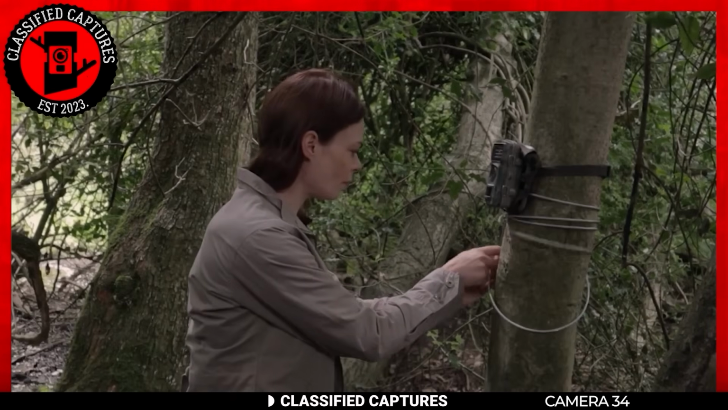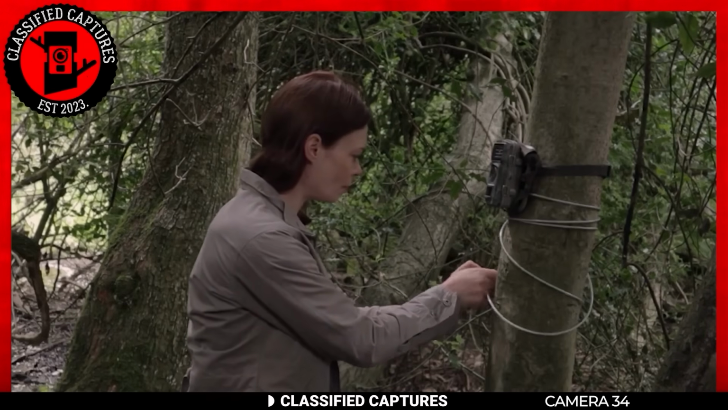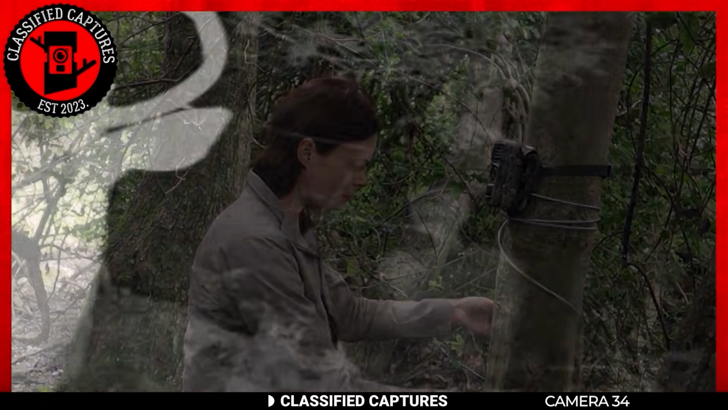Trail cams always capture the most interesting of things. This next capture is one of them. A hunter monitoring deer in the area set up his trail camera to capture the animals within that part of the woods. This was to inform his next actions. While the trail cam did indeed capture deer, he noticed something in the background of the image.